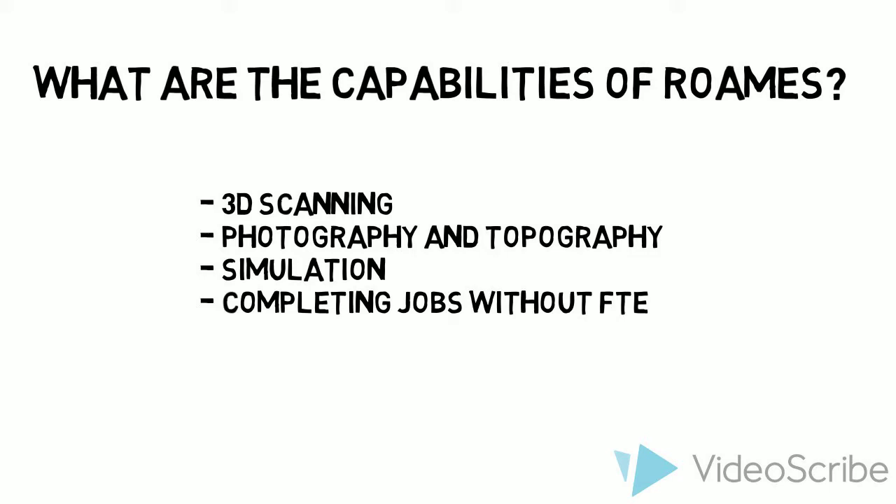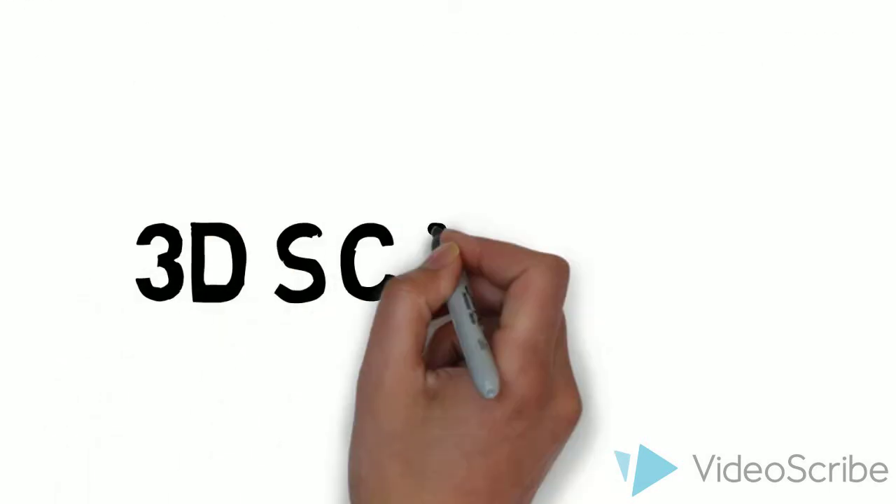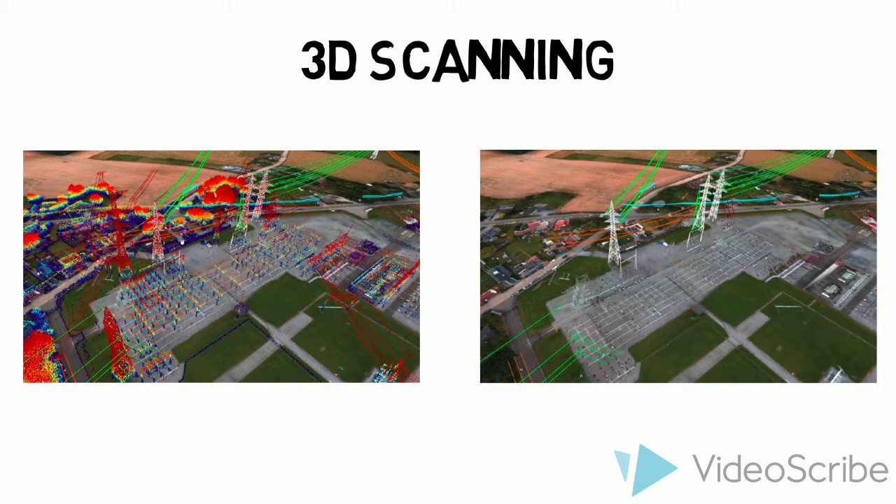3D scanning can be seen here. The left shows the LiDAR asset location and scan creation. The right shows the scan layered with a photograph of the area as you would view it in ROMES World. Each laser beam measures the distance at which it's cut off to determine shapes and sizes of assets.